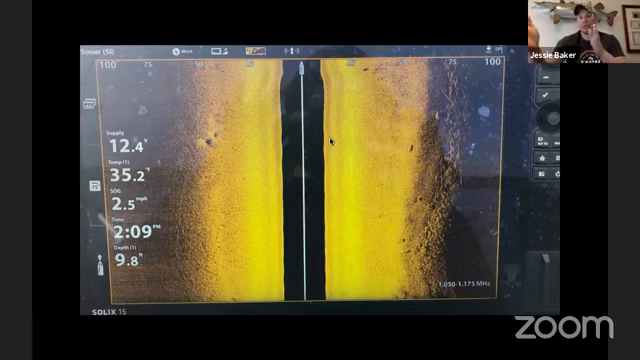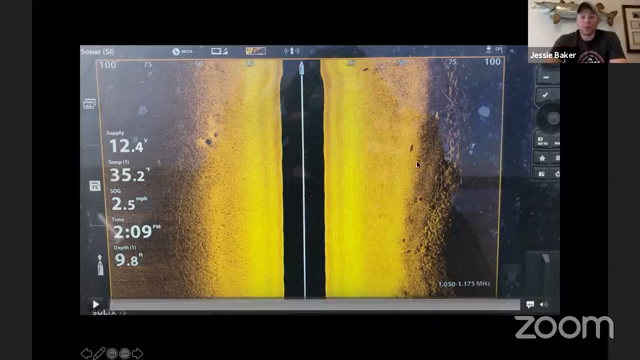Okay, so even 20 feet adds up to 40. You have 20 feet on each side of your boat. So you're seeing that much more water, which is super crucial. You can see that many more fish, that much more structure and stuff like that. So if you look at this image, if you guys can see my mouse, here's the fish right here on the right side.